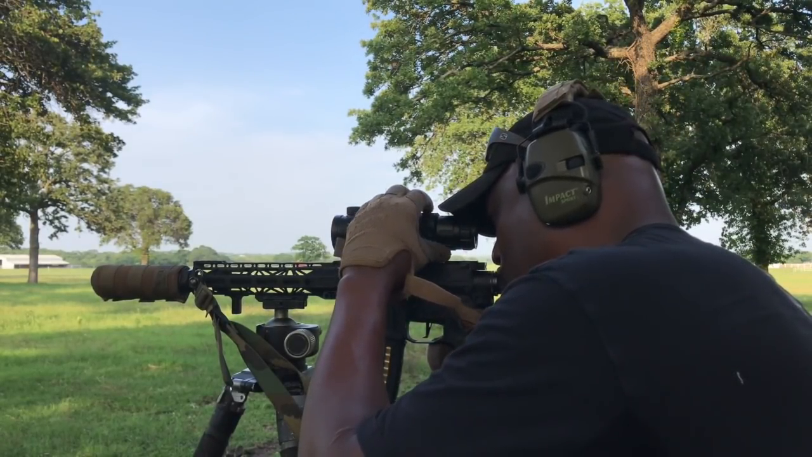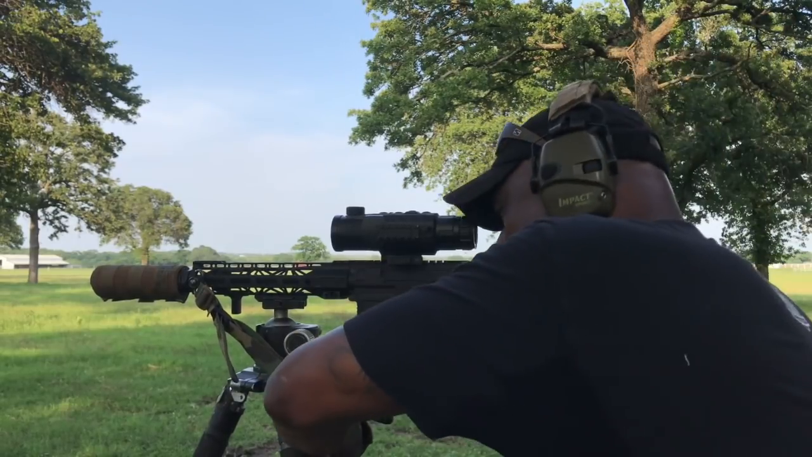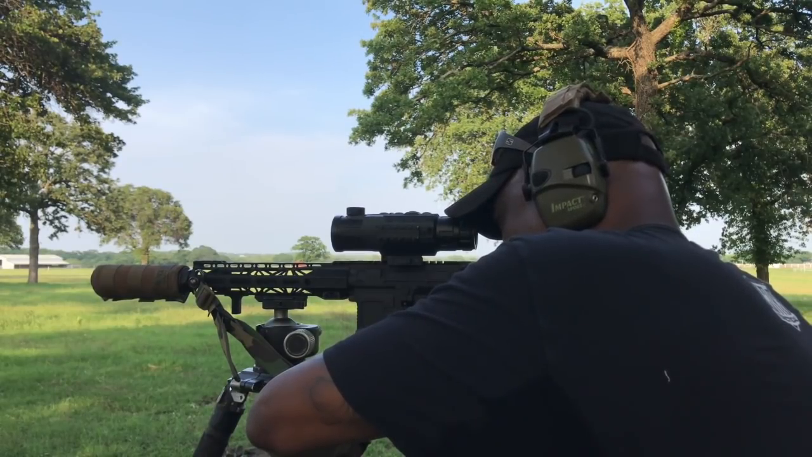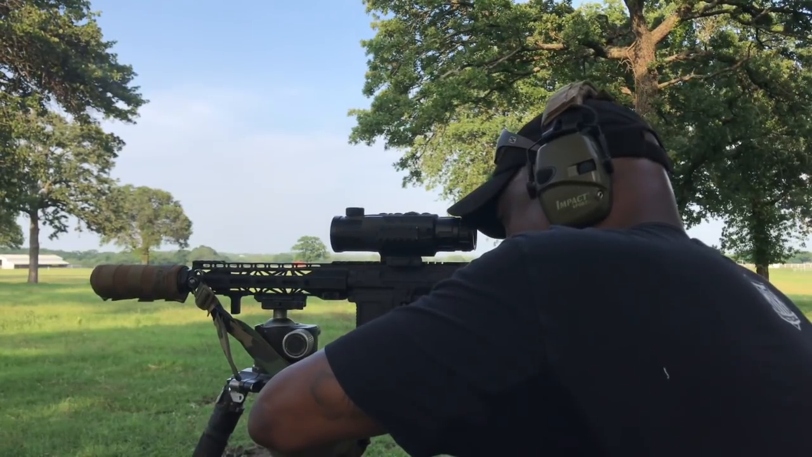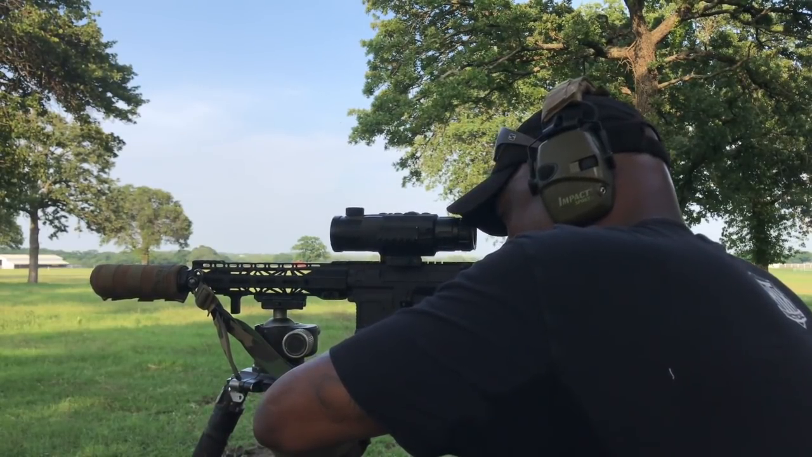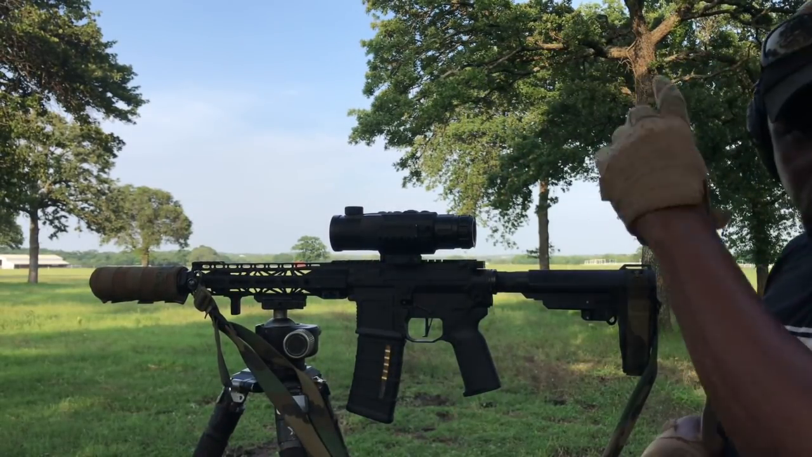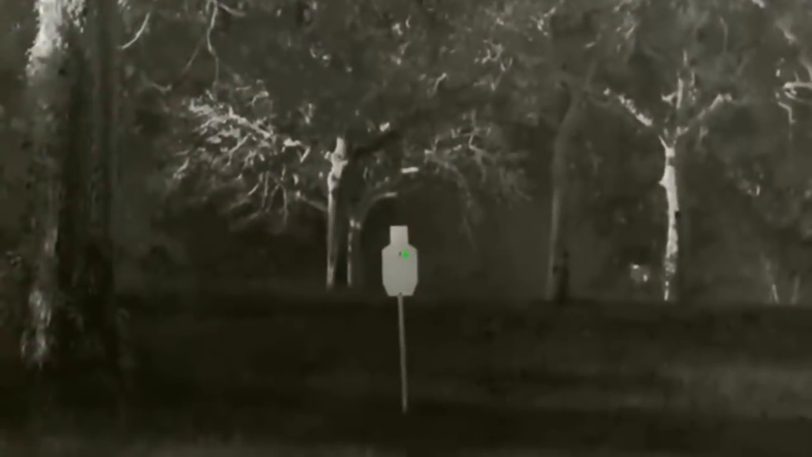And guys, that first shot, it is just glowing on the bottom of this target right now. I'm recording right now. So we're about to take our second shot. I'm going to go for the neck area, right where the neck meets that main part of the target. Still low. Windage looks good. Still low. I'll tell you what, let's walk over there and show you guys again.